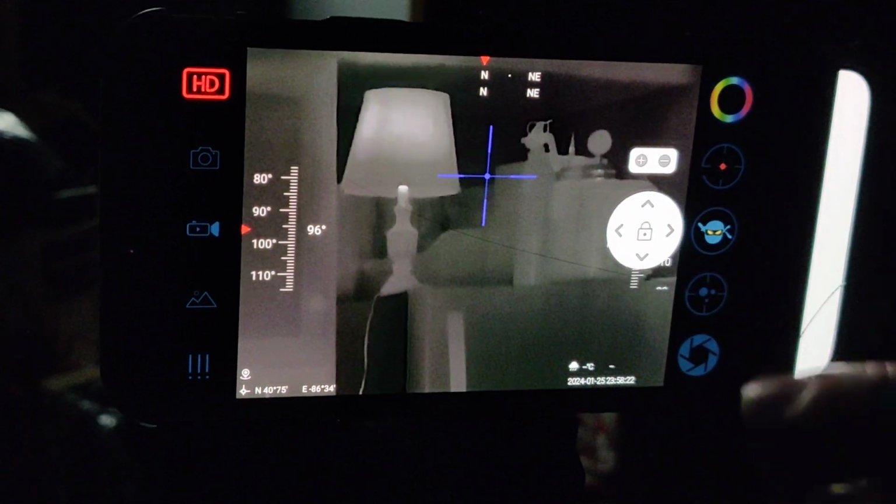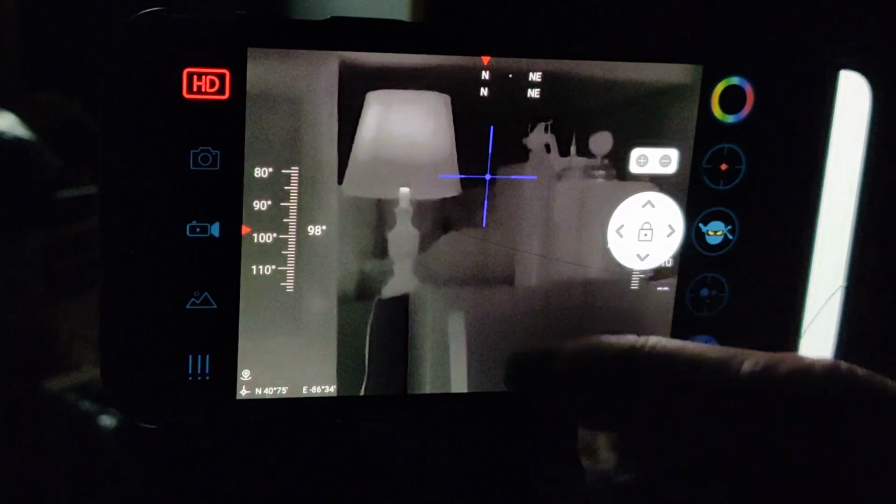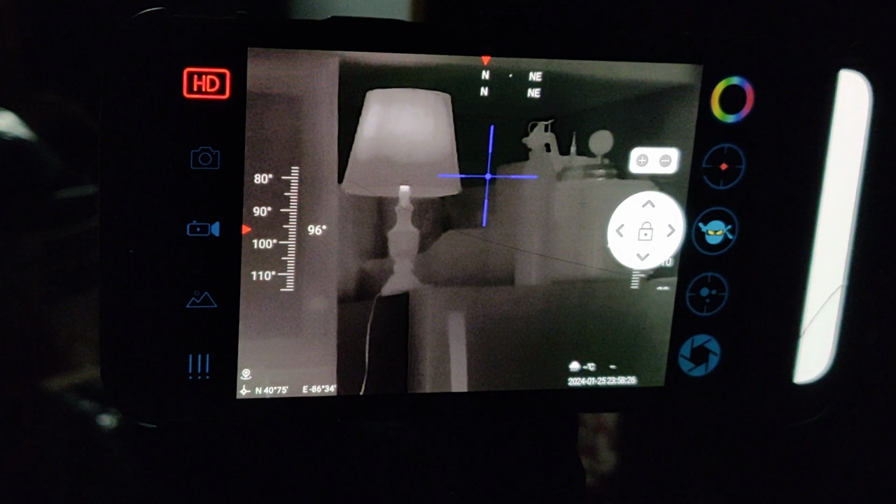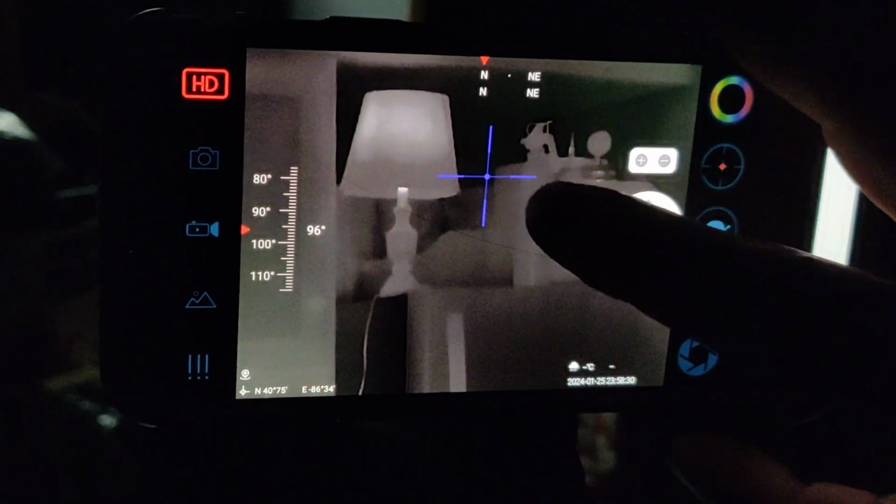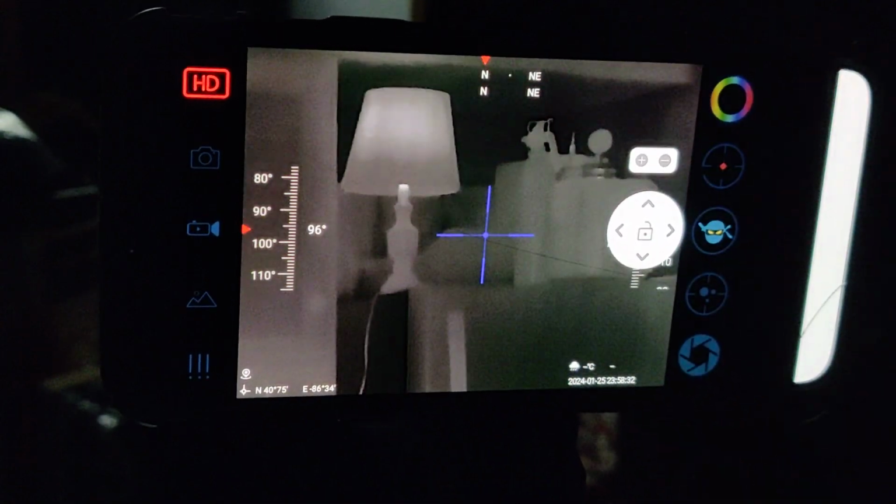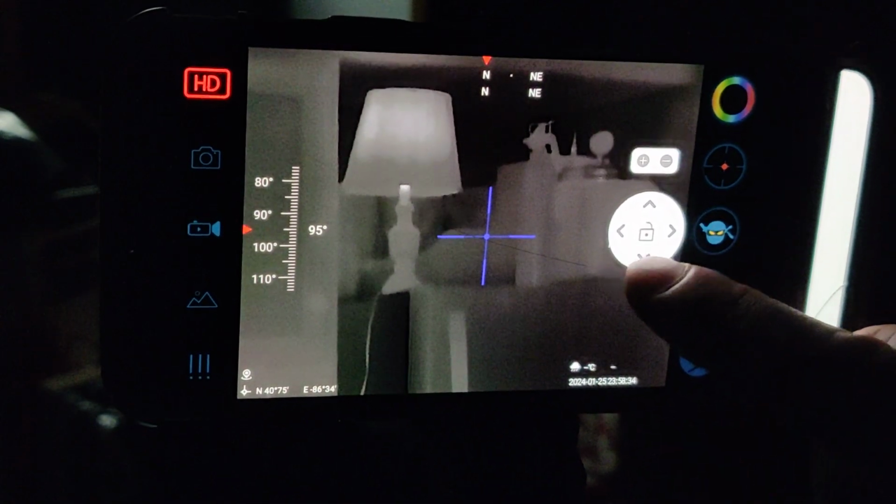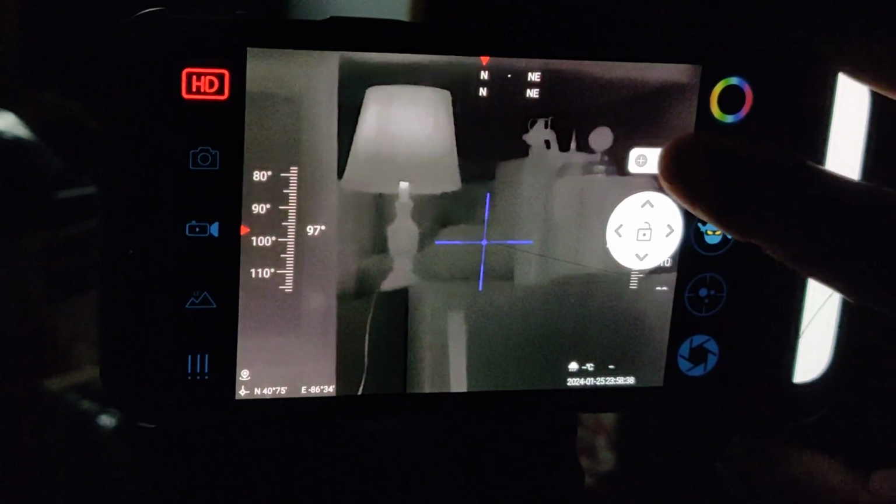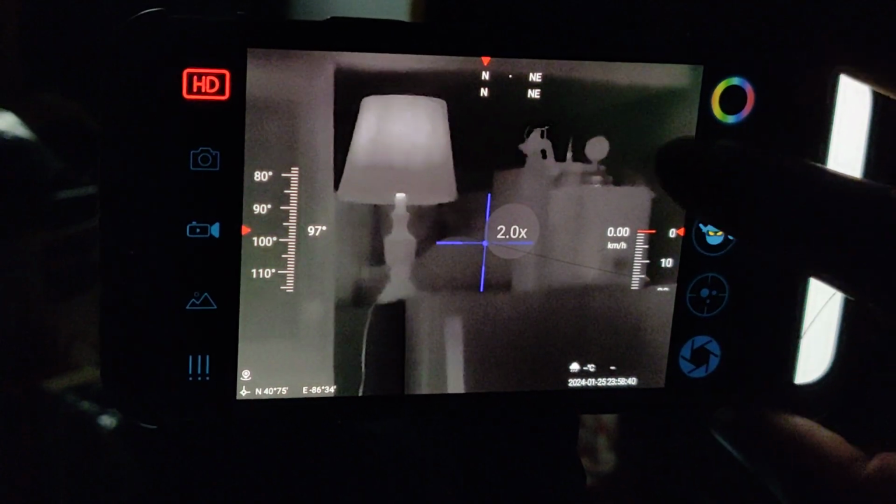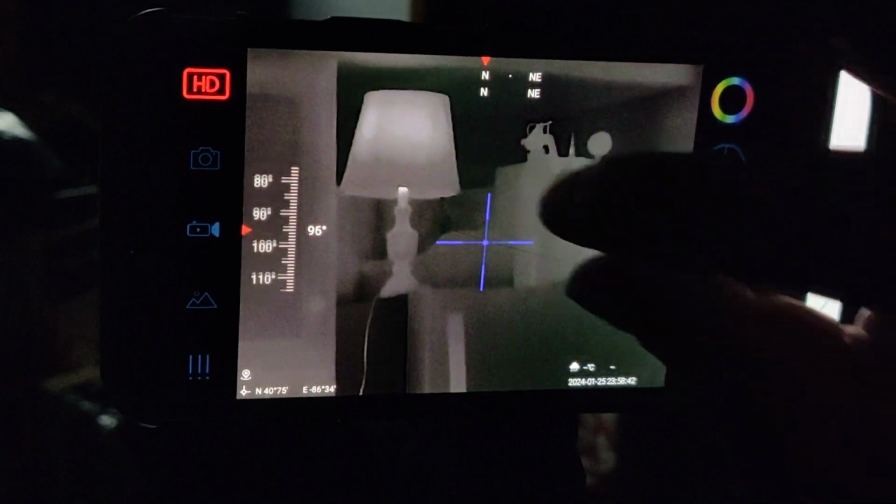Here is where you can use this as a thermal sight. You can unlock this and move it around. Then you can tap and zero it ever so slightly, like so. And you can zoom it. Where'd my zoom go?